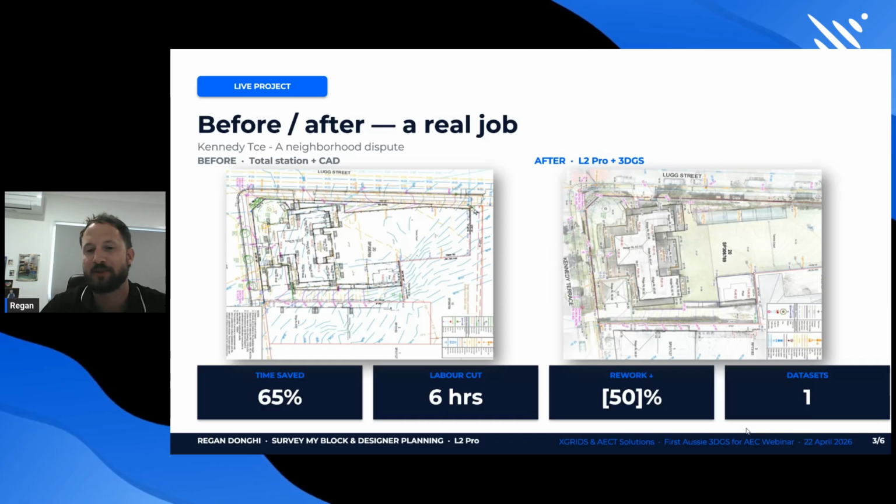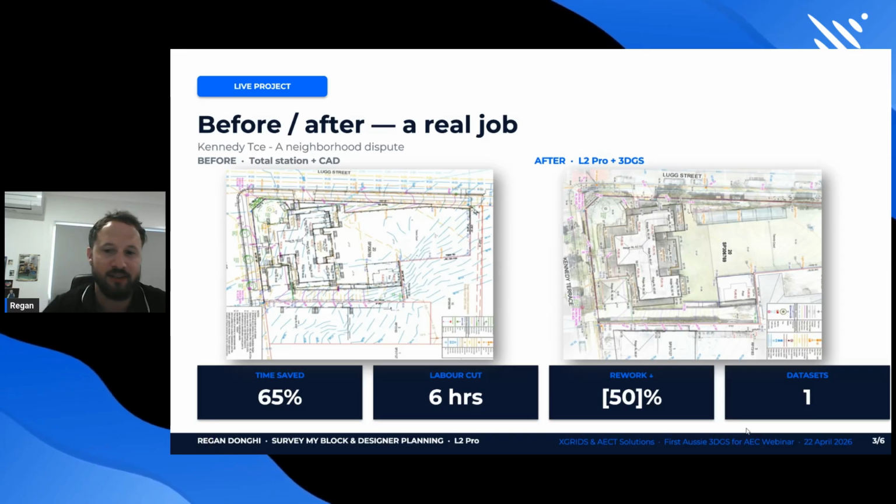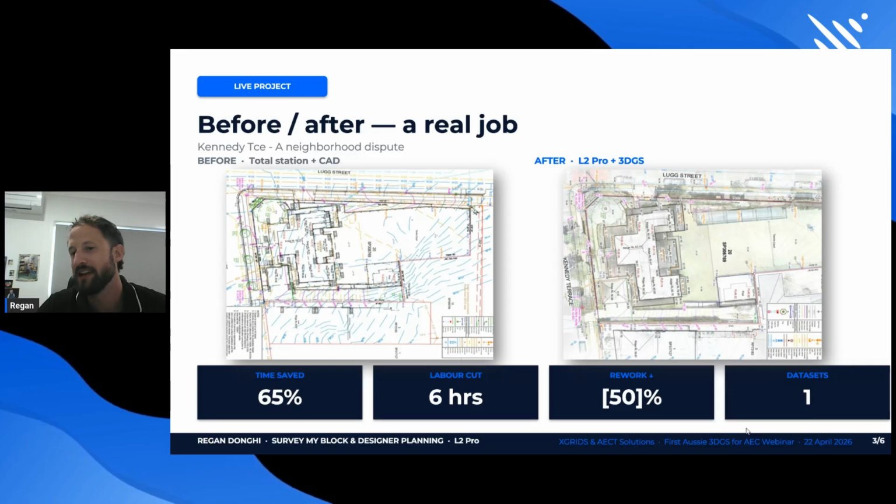So we needed to capture some information, both of the subject lot and some information around the house beside it. It's a beautiful home. The area that you can see towards the rear of that house is a beautiful tennis court. Very luxury home. And the idea at the time was to undertake this traditionally.